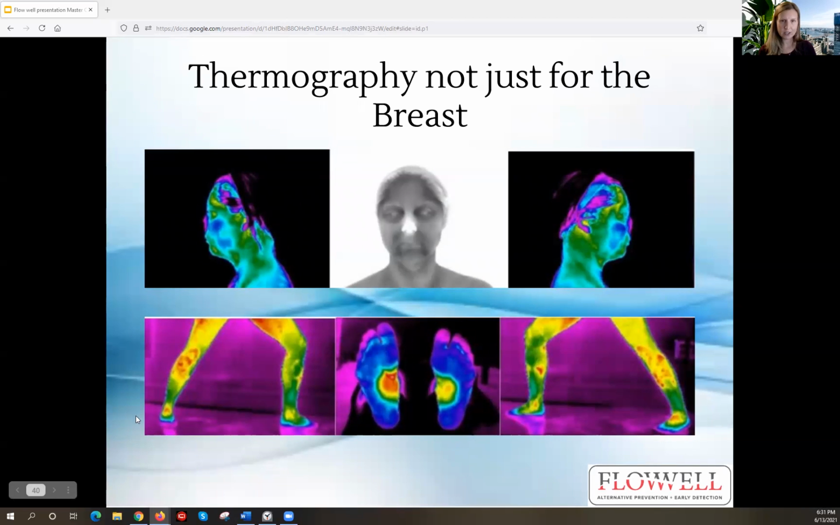We look for different vascular patterns in the ankles and the feet. This patient, both of the ankles to me look pretty inflamed, and then also the bottom of the right foot, more so than the left. So I would ask this patient, what are they wearing for shoes on a daily basis? And we would do more troubleshooting at the review for them. The follow-up recommendation could be to see your own doctor, your primary care physician, or to get some body work done. And if that's the case, we typically will refer you if you don't have somebody that you go to for body work.